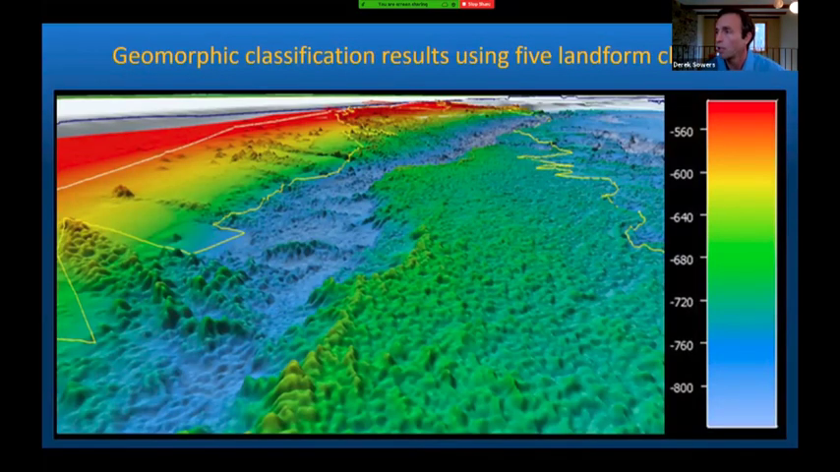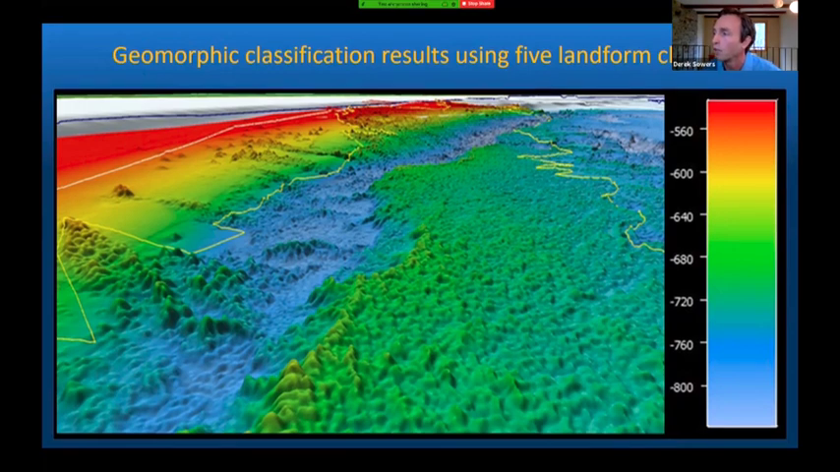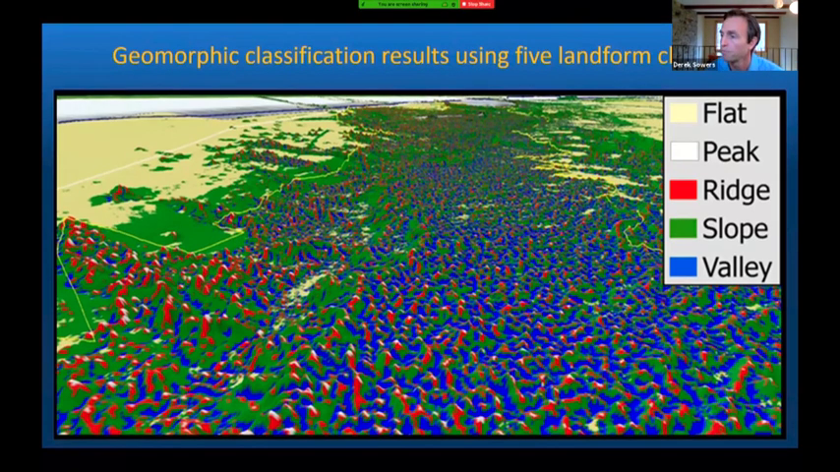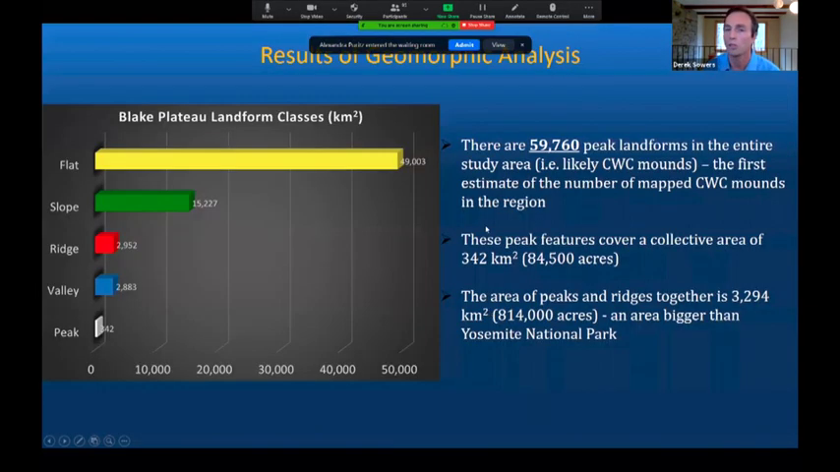So this is a 3D view of the dense area of coral mounds. We're calling this million mounds. So you can see each of those little mounds is actually a coral feature documented by our ground truth dives there. And this is the same area as classified using these different geomorphic landforms. So you can see that delineating all of this information out by hand would be difficult to nearly impossible with a similar level of detail.